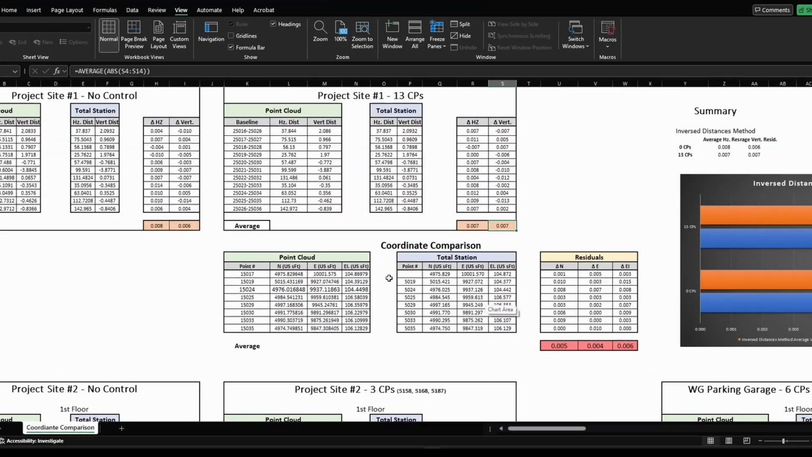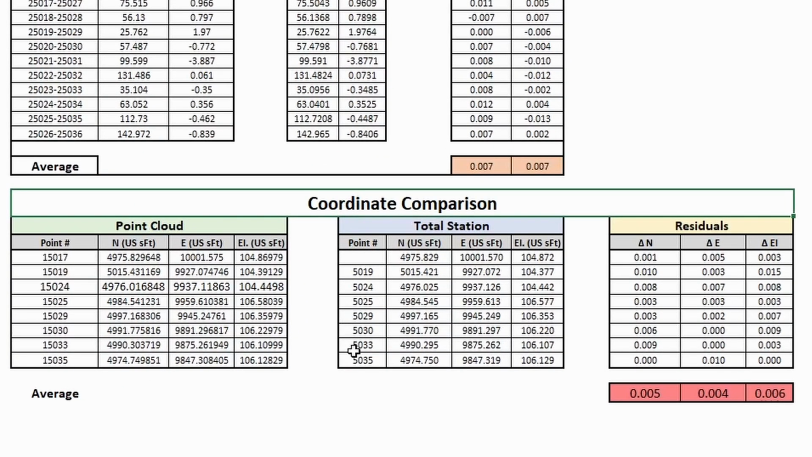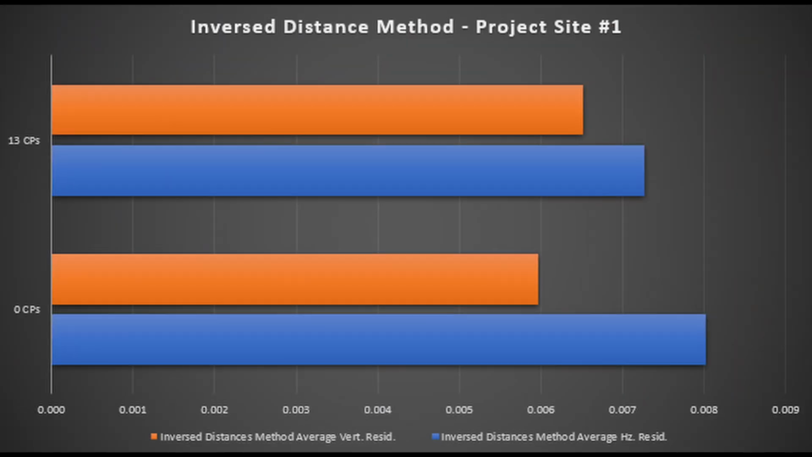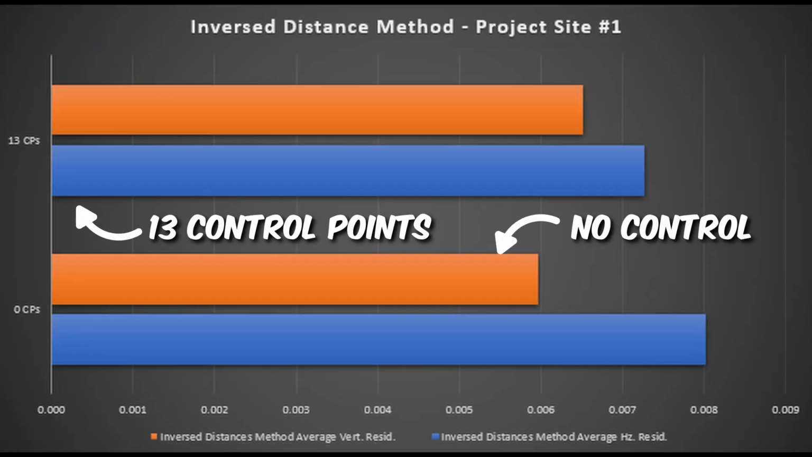Using the coordinate comparison method, the average residuals for the northing, eastings, and elevations were 5 thousandths, 4 thousandths, and 6 thousandths of a foot, or ranging between 1 and 2 millimeters. Again, this only includes residuals from the independent check shots. As we can see, both datasets were extremely tight and extremely accurate, but control neither had a positive nor negative